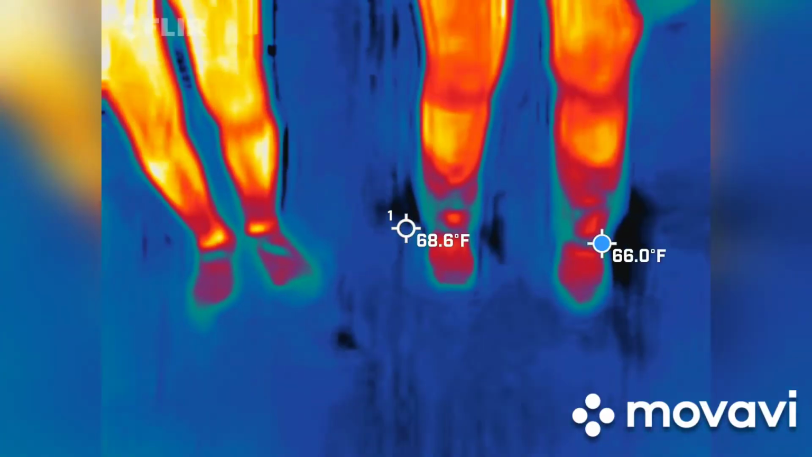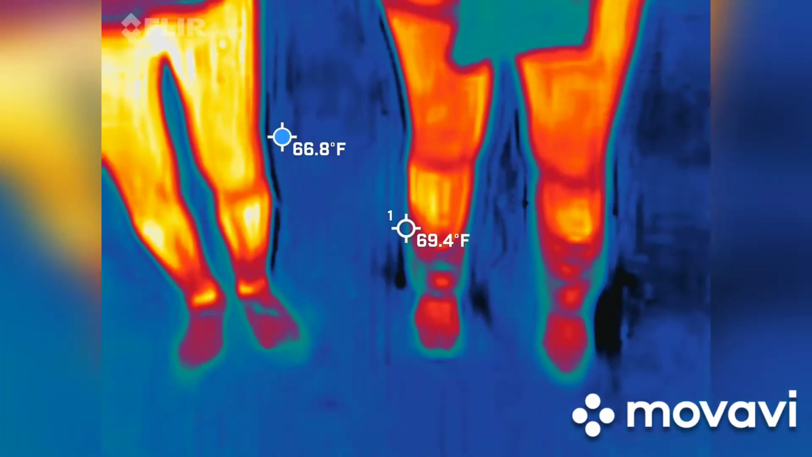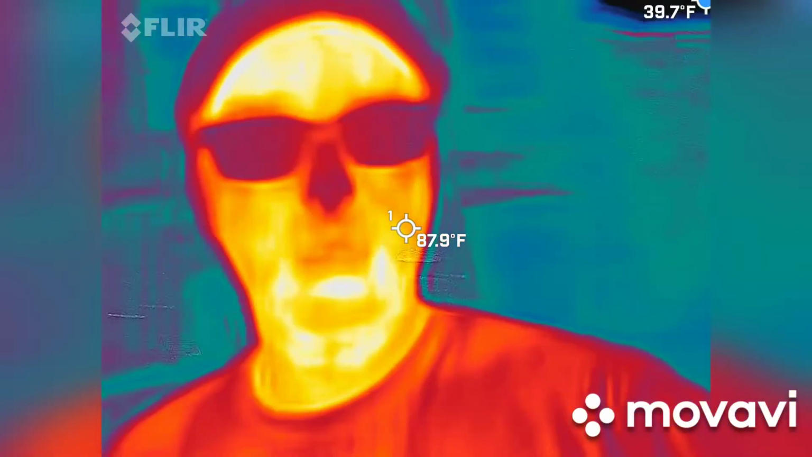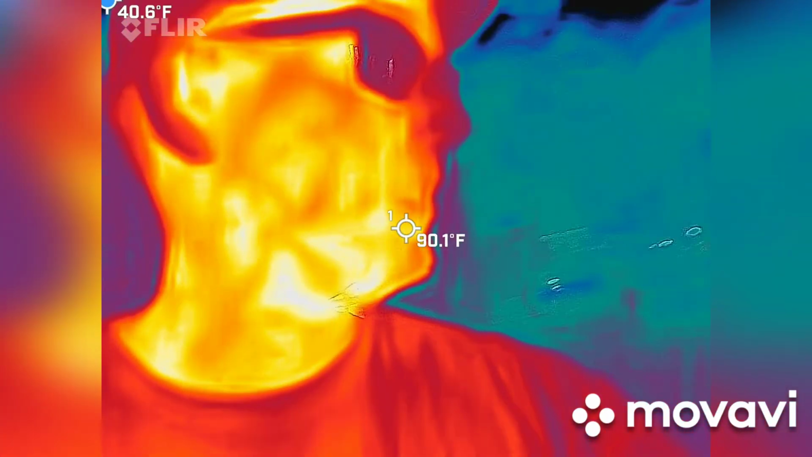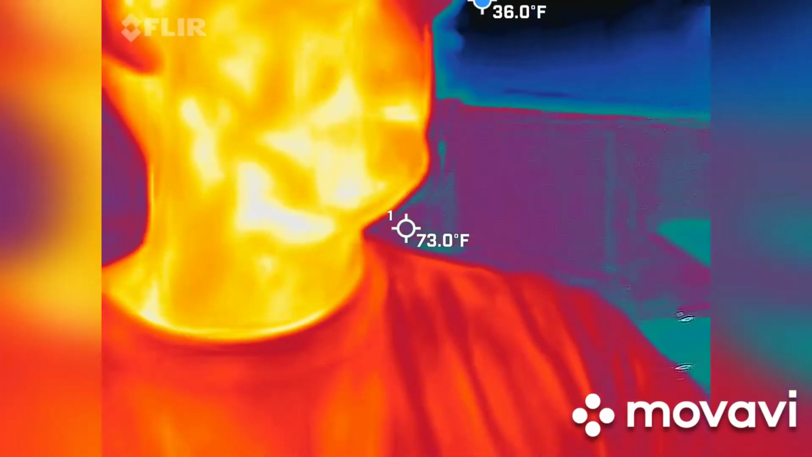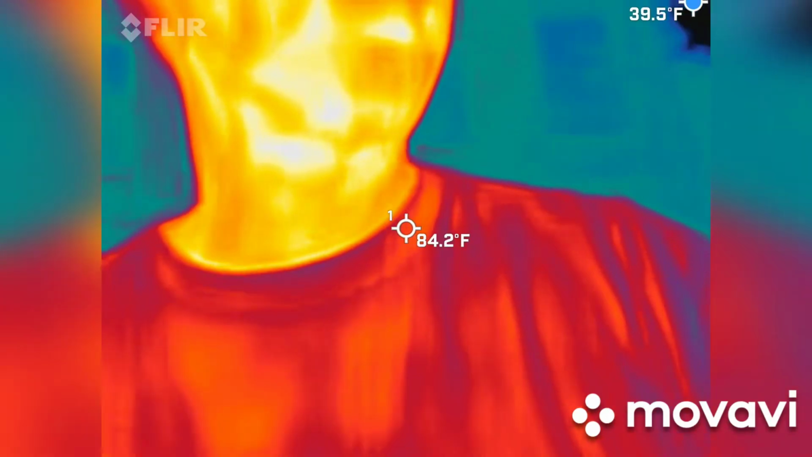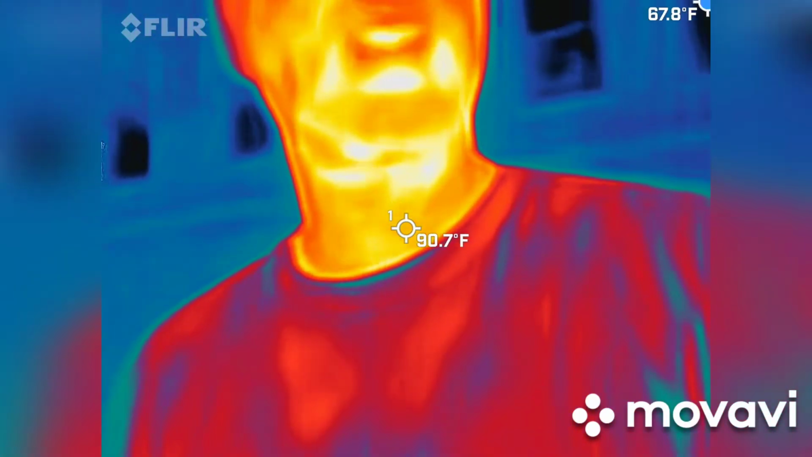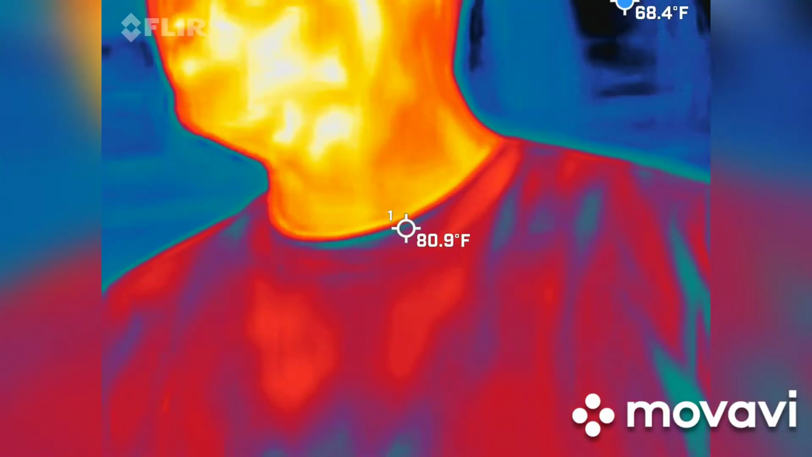Focusing on a skeptic. So, thermal imaging. Why would I want thermal imaging in a ghost hunt? So you feel the spirit of the house. In what way? This is a thermal. Obviously, we can see temperatures in here, right? Are ghosts hot? They're cold. We're looking for cold spots, literal cold spots.